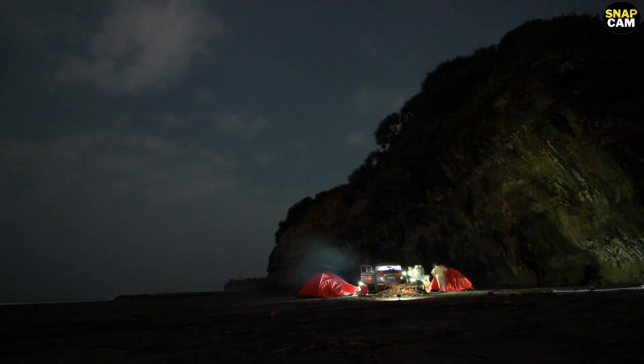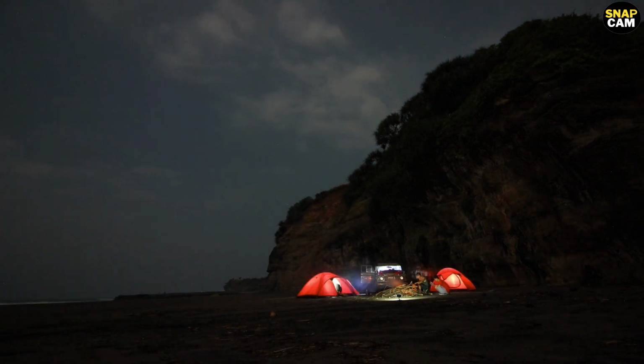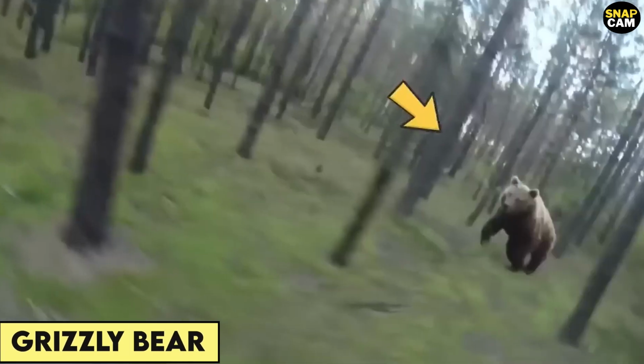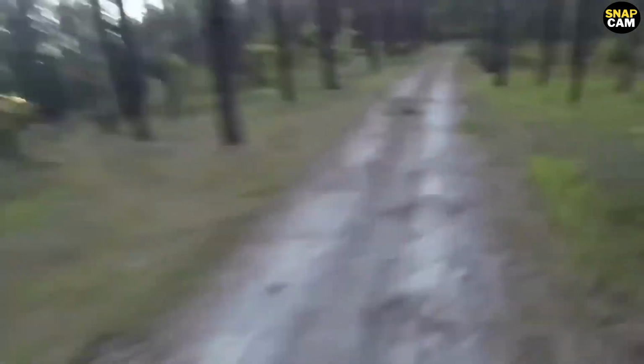Have you ever camped in a forest at midnight? Do you think there are strange entities in the deep dark woods? When was the last time you went cycling? In this video, you will watch a cyclist trying to explore the beautiful forest. Suddenly, out of nowhere, he was chased by a grizzly bear. The bear was humongous, and it found the cyclist as its next prey.